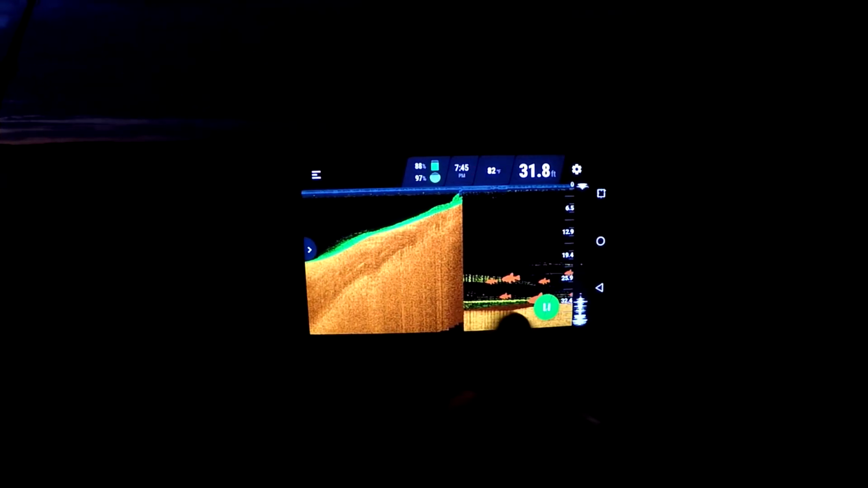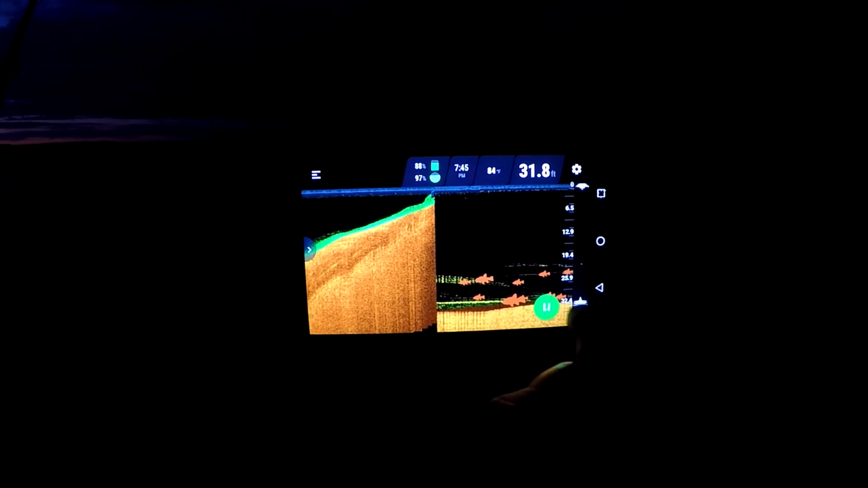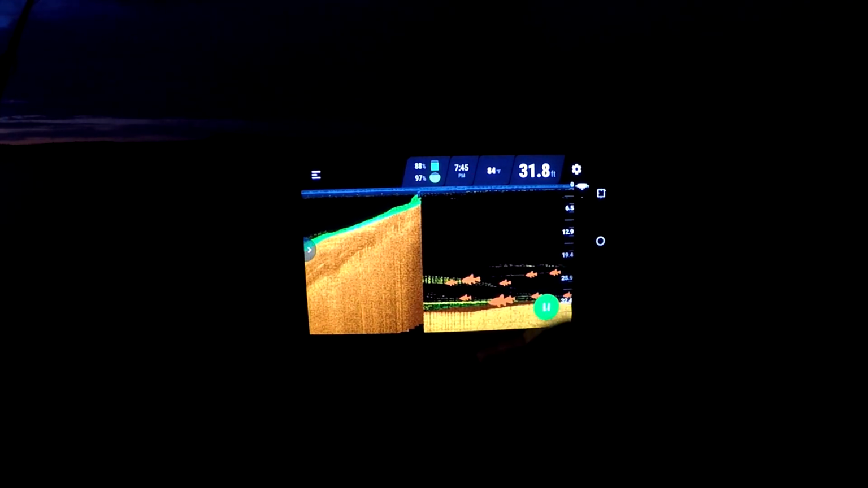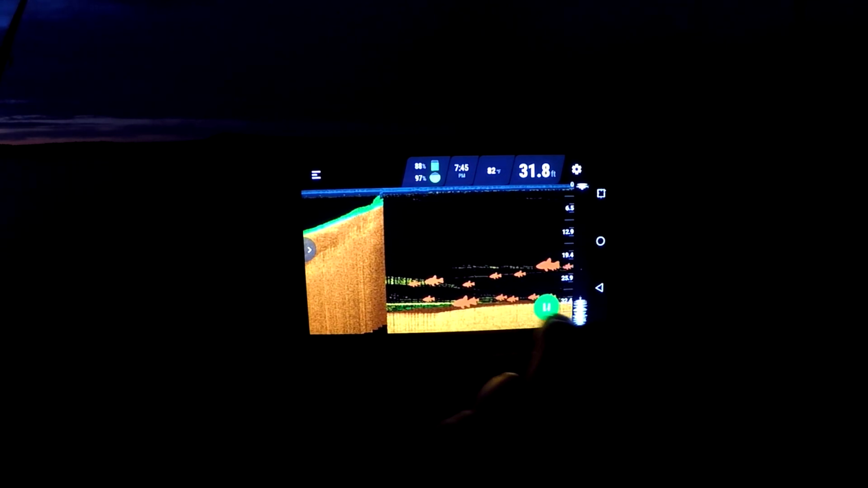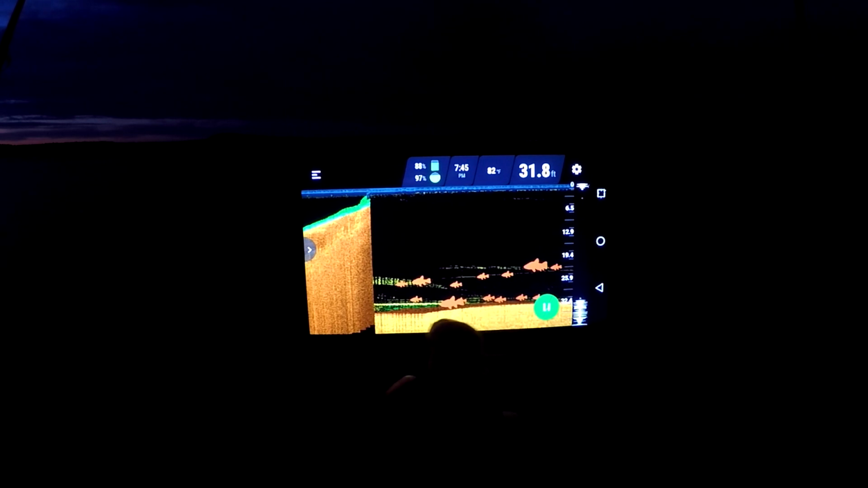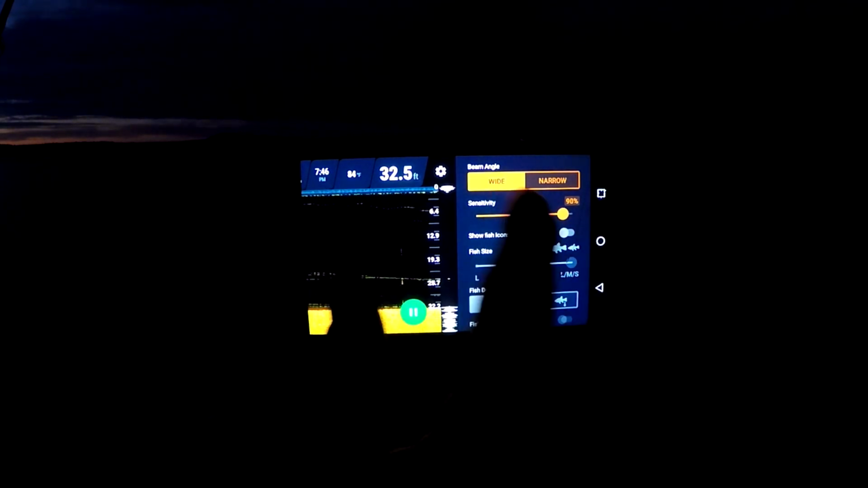Alright, so here you have your depth. You can see 32.4, 6.5, and your little fish icons tell you where the fish are. This yellow is the rock bottom that eats all my gear. Love that. And the green is vegetation in the water, and then the yellow are fish. And these fish icons you can turn on and off, just like that.